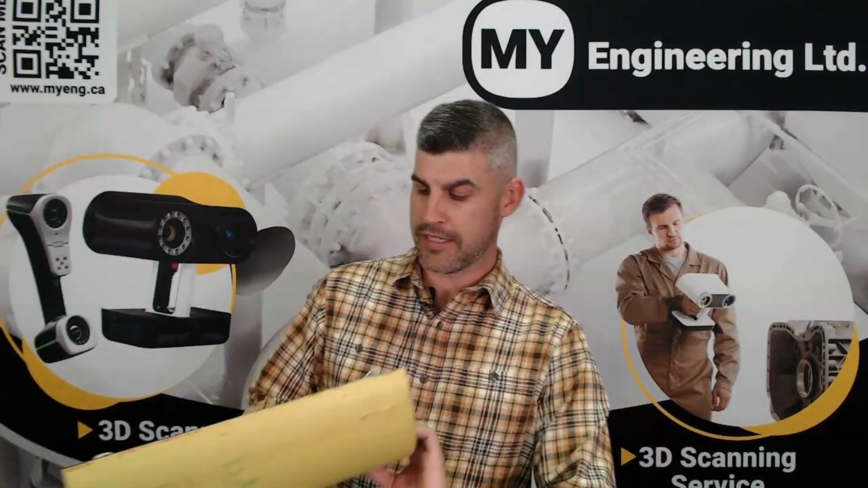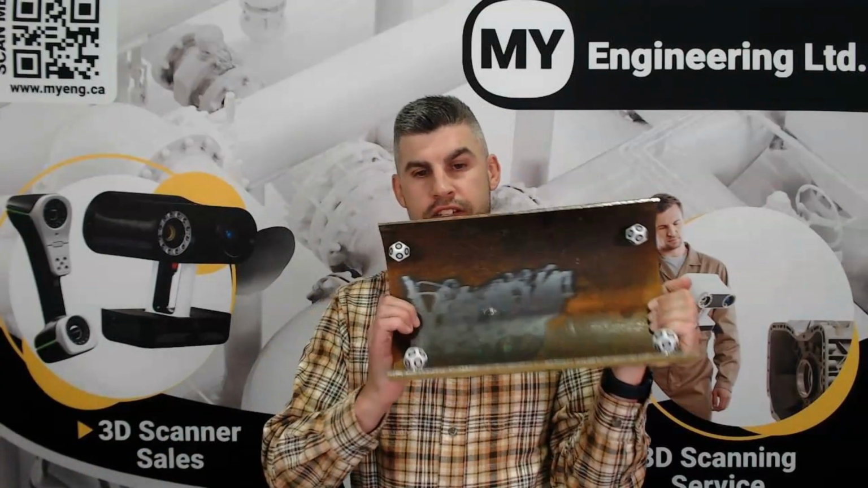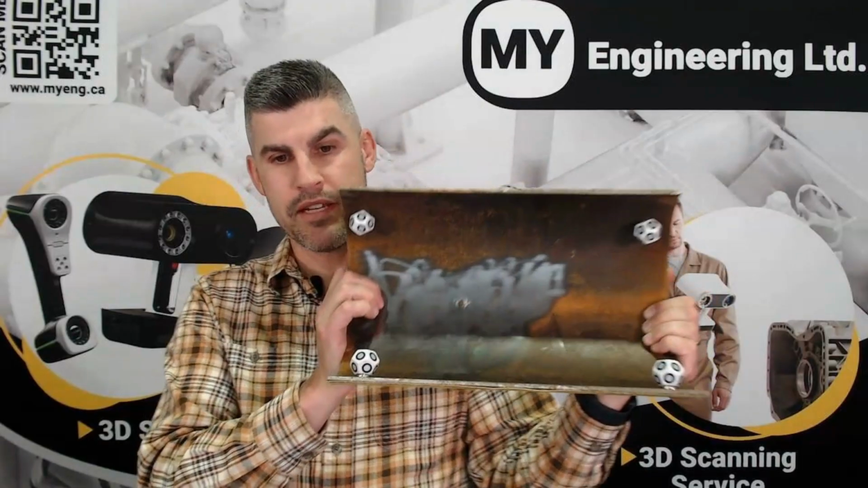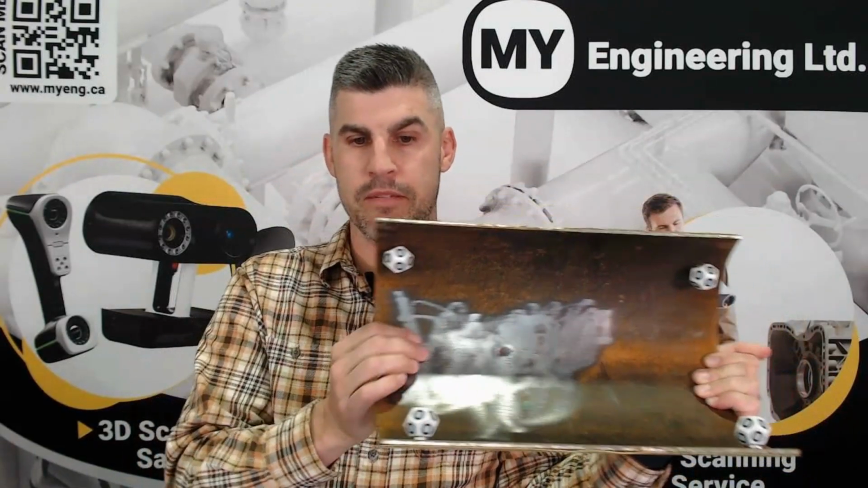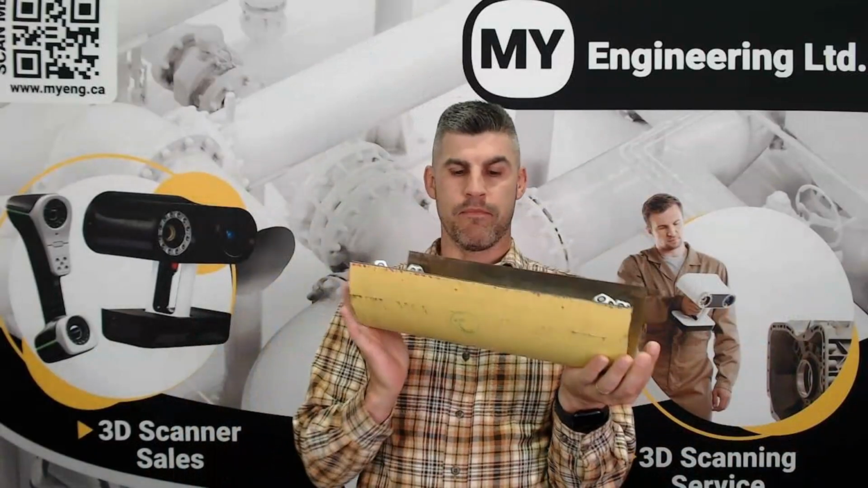So the piece that we're going to be scanning today is this 8-inch yellow jacket piping. You can see there's already been buffed, but there's one large pit right here in the middle. So we're going to scan that and we're going to get some dimensions and maximum depth. We can get the area, we get the volume, we get all sorts of dimensions for that. We're going to keep it rather simple today.